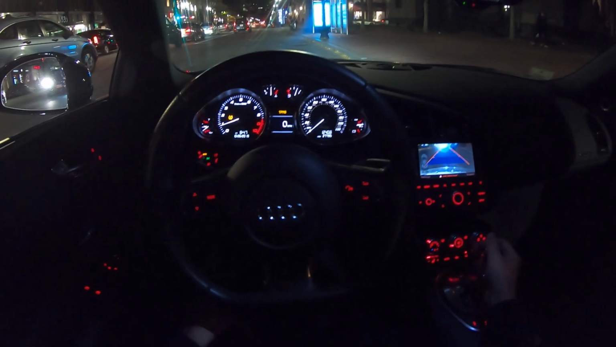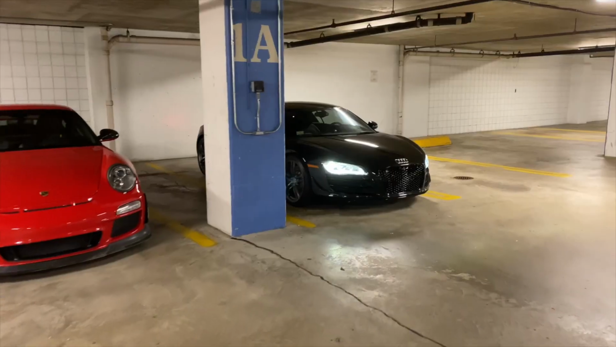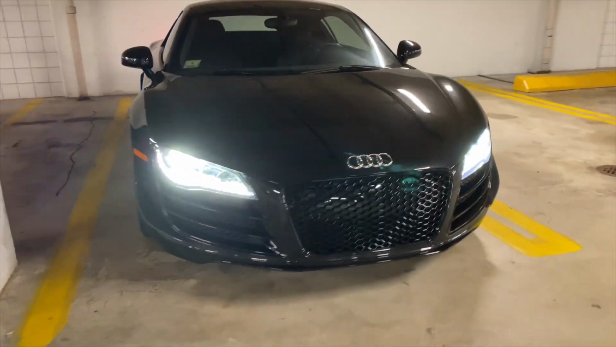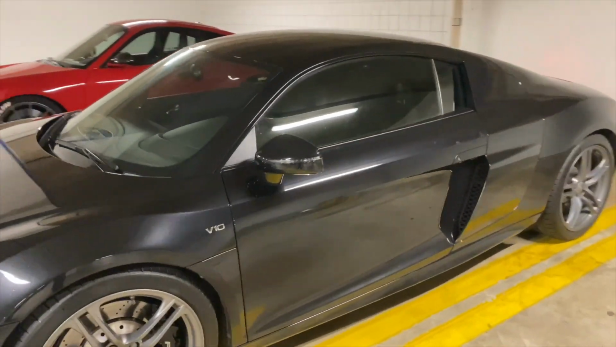Guys, welcome back. This is a really special night POV here in Mexico. We are in an R8 V10 manual. That's right, a German gated manual. And the pièce de résistance, it is not all-wheel drive. This has been converted to rear-wheel drive.